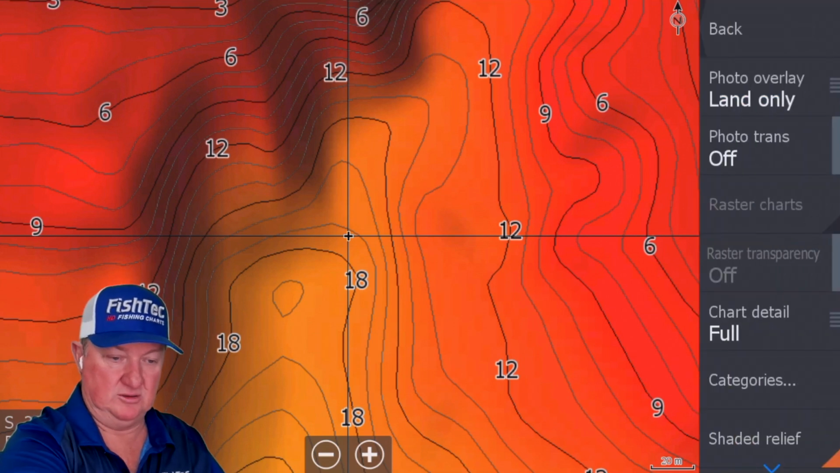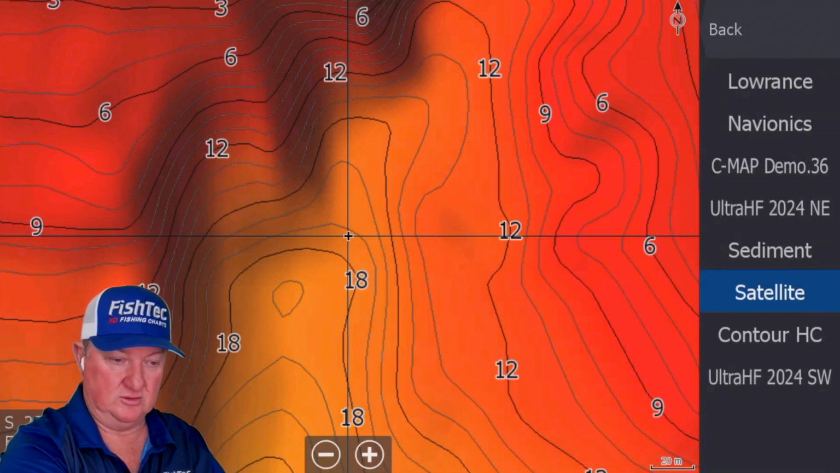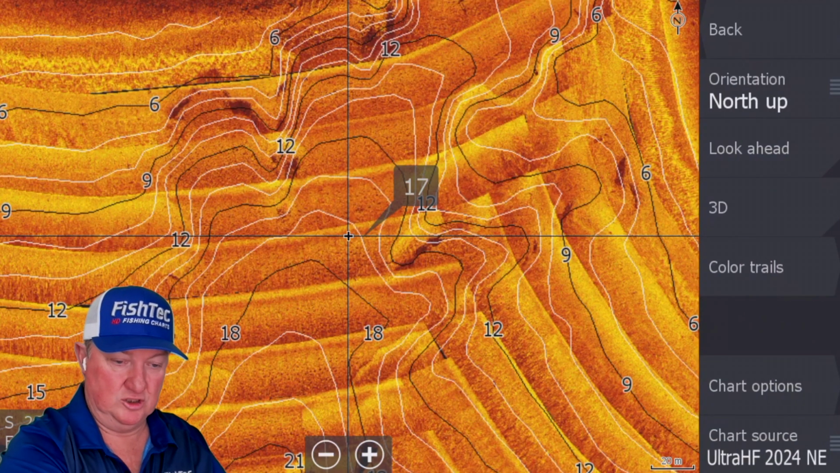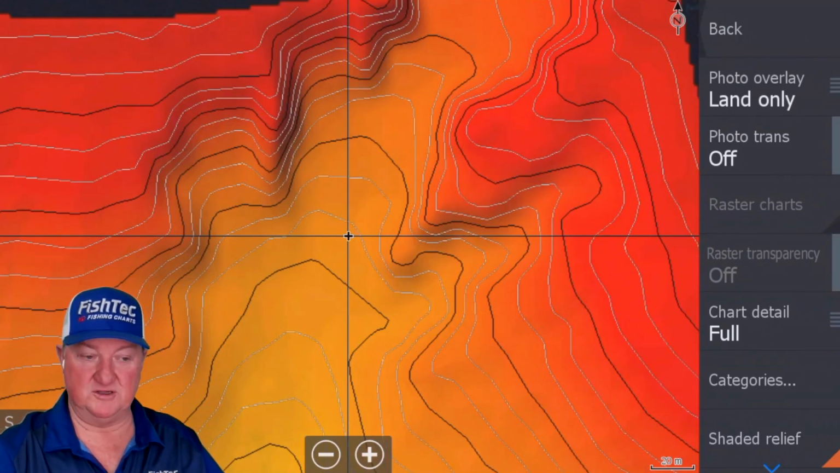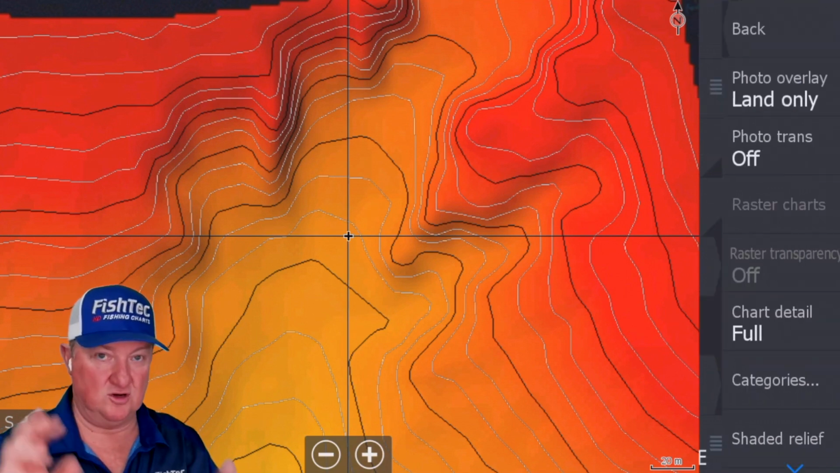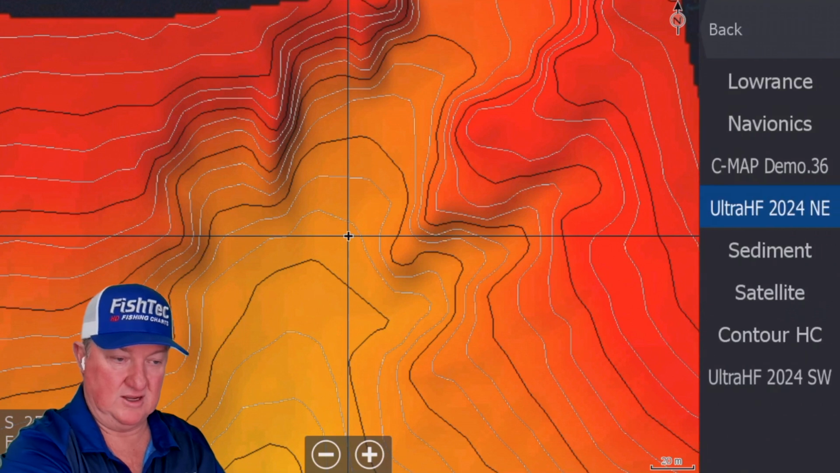Let's go back to now. This is northeast. Let's put our shaded relief on. Look at that. See how the contours match up with the shaded relief? Let's go back to computer generation. Satellite.